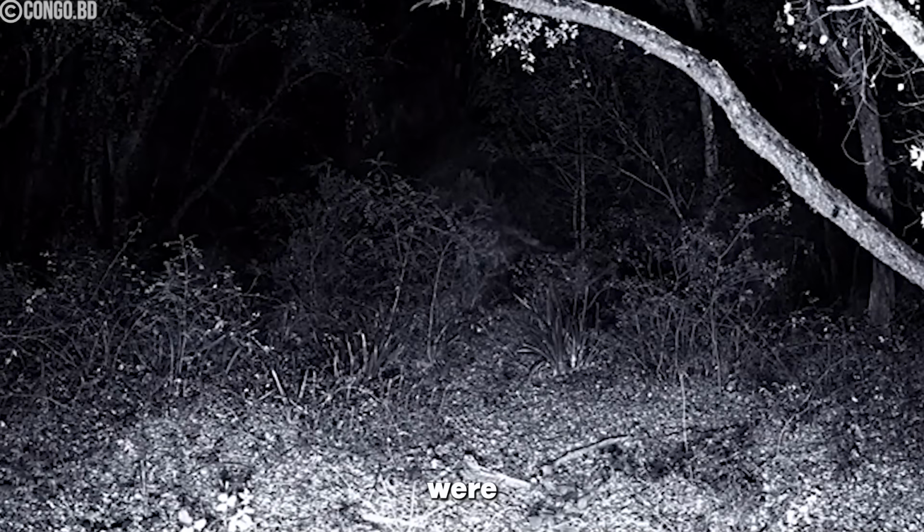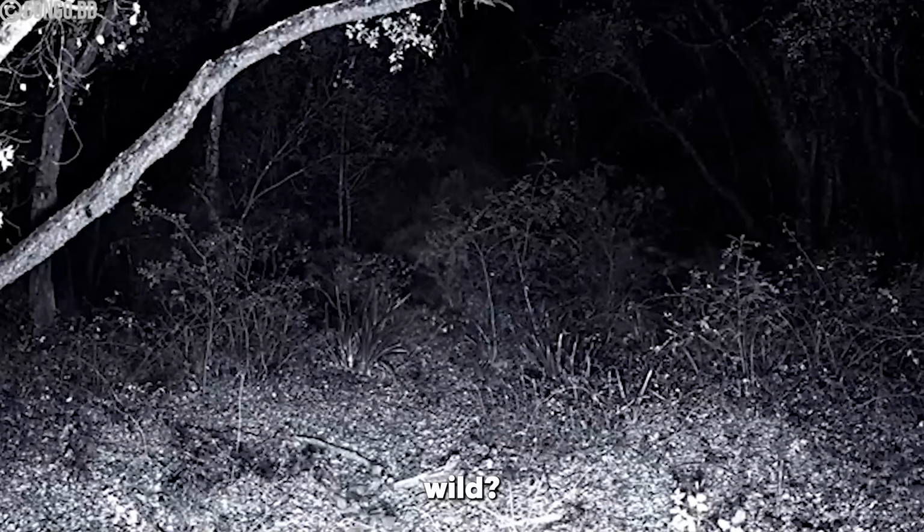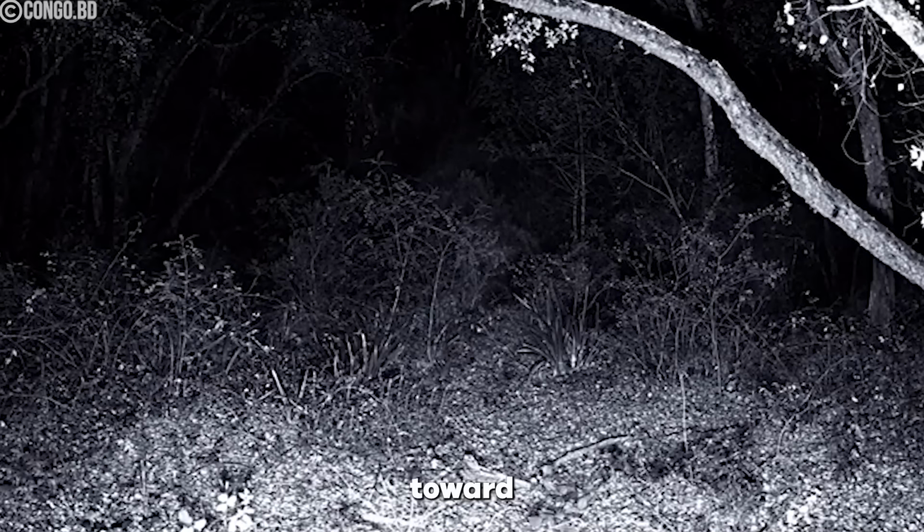Actual dinosaurs were caught running around the forest in Congo, and the crazy thing was they looked exactly like the raptors in the movies. Was it computer-generated imagery, or did we actually discover these Congo raptors in the wild? Sadly, all signs point toward this footage being someone's fun project.